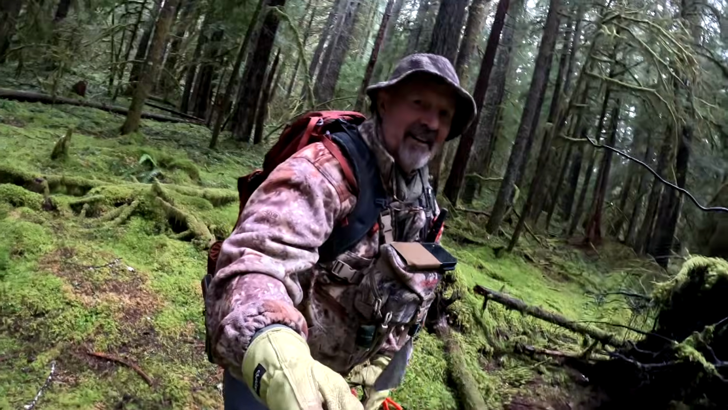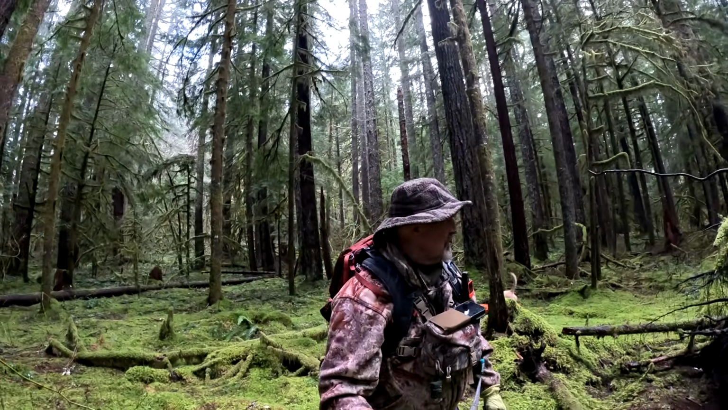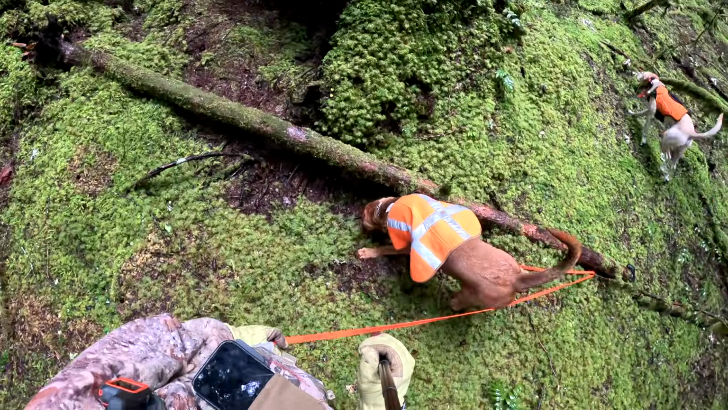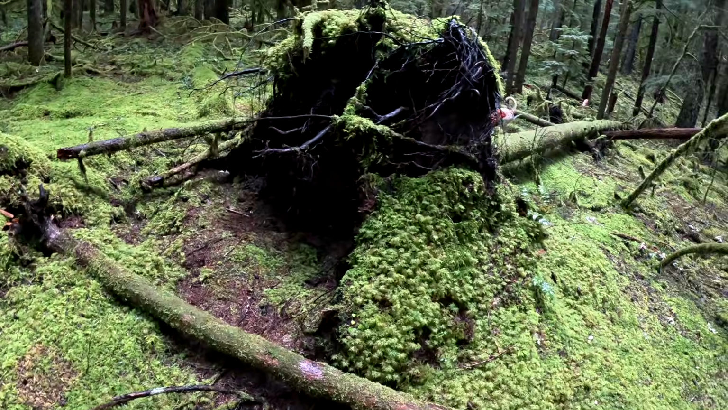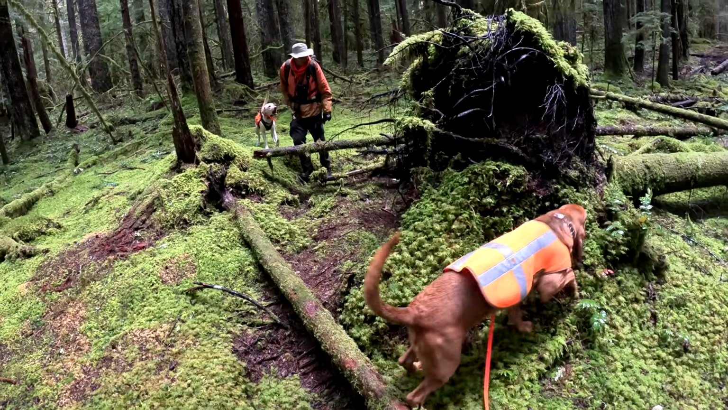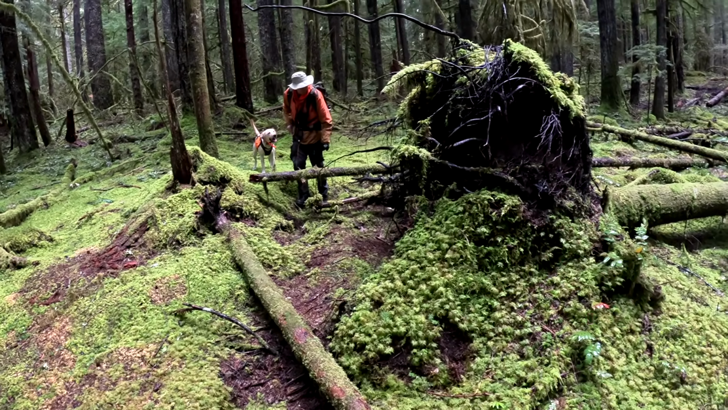And wind, these big old trees get pushed over. And that's what happens. That would be a good place to hunker down for the night if you had to. Get in there, get out of the elements. Yeah, because you could build your fire here and the dirt would collect the heat. Yeah, this is a perfect emergency shelter. Yeah. It's relatively dry too.